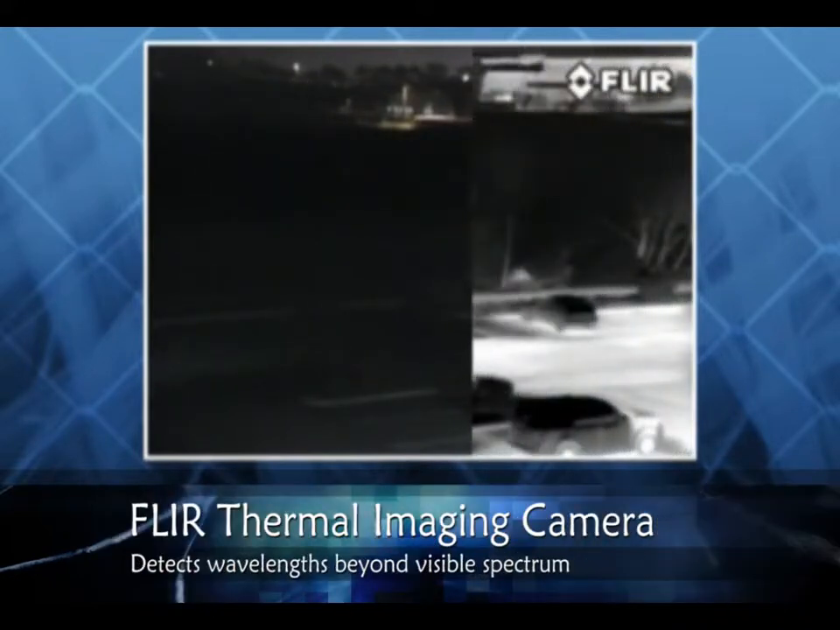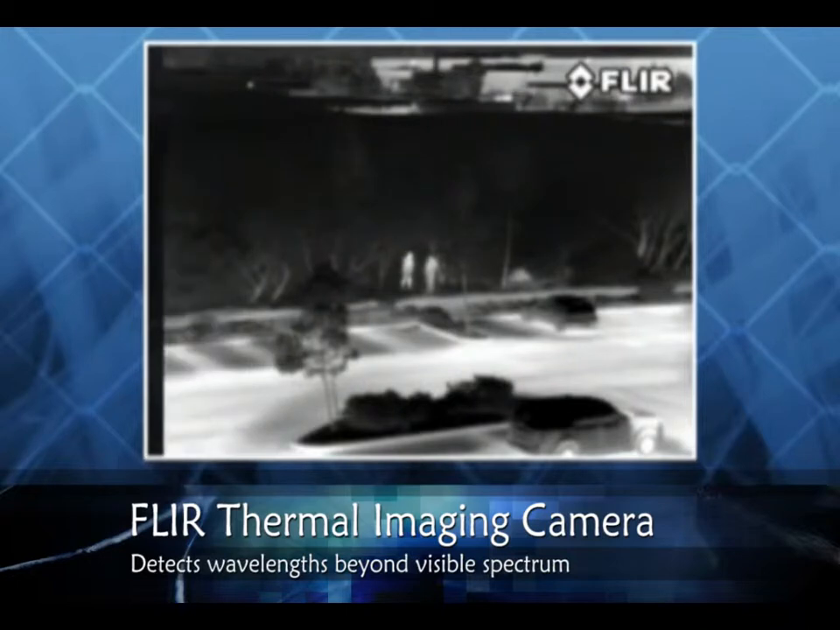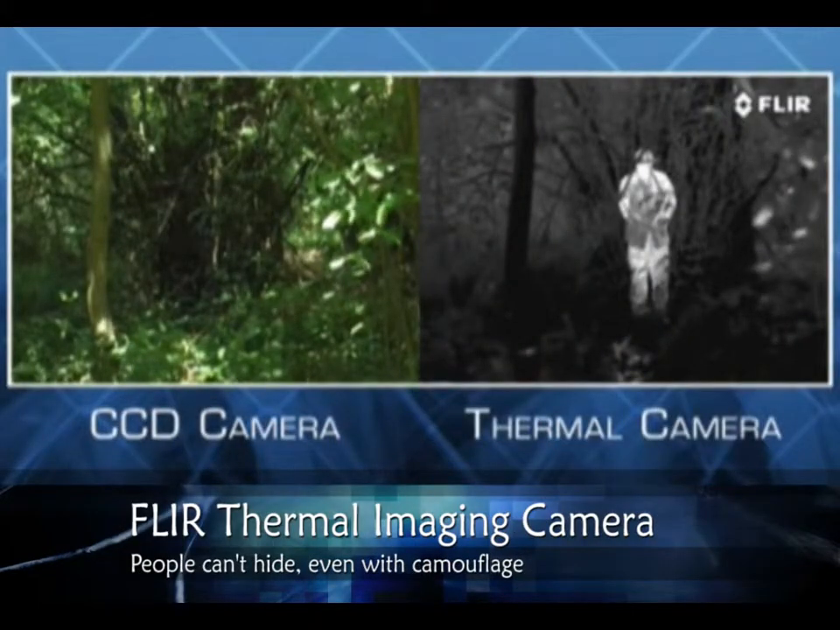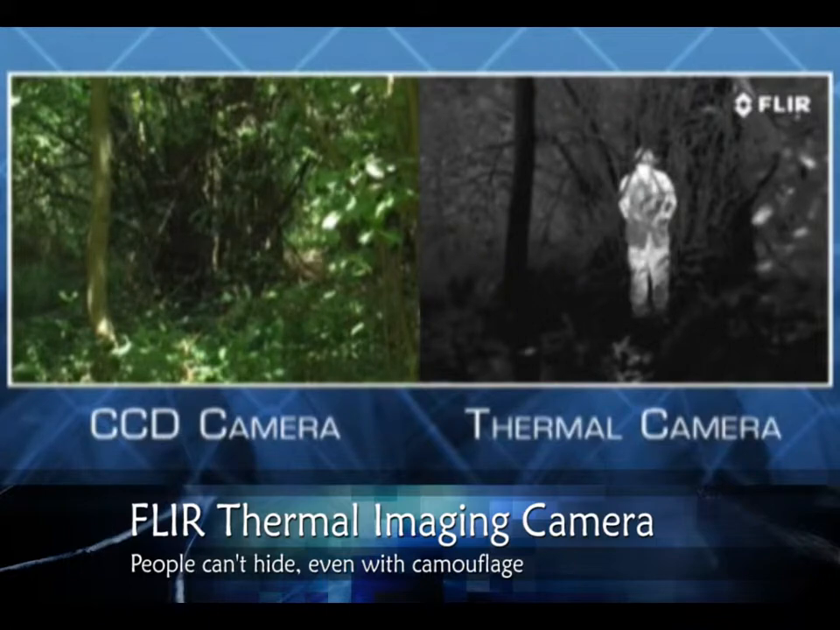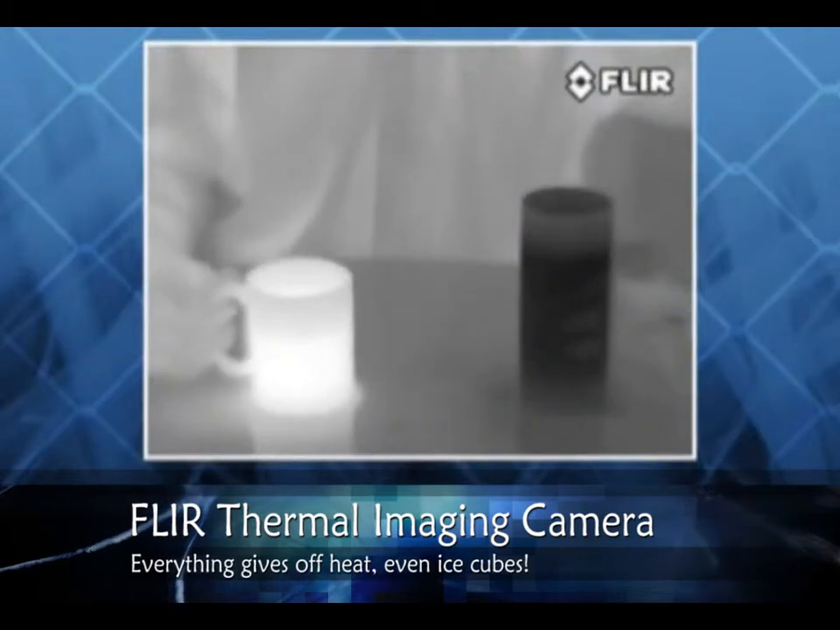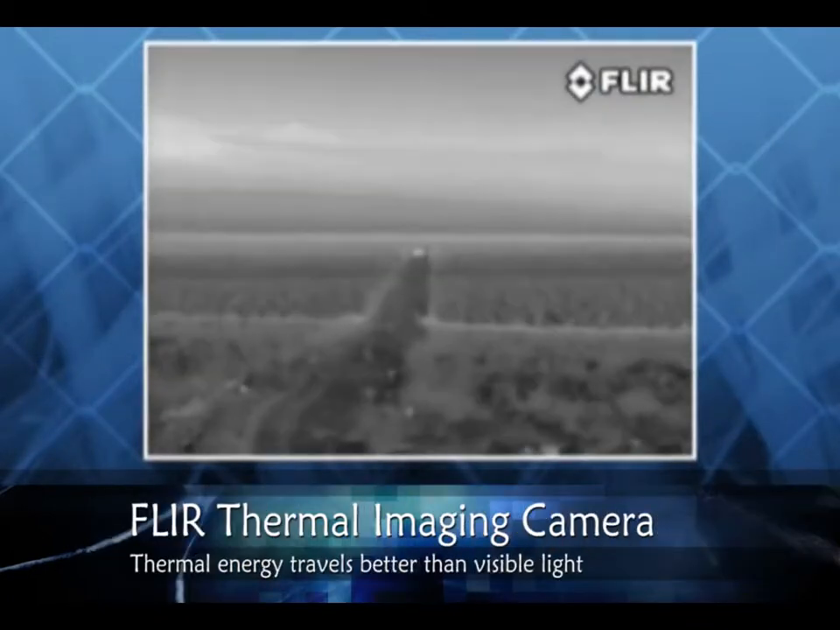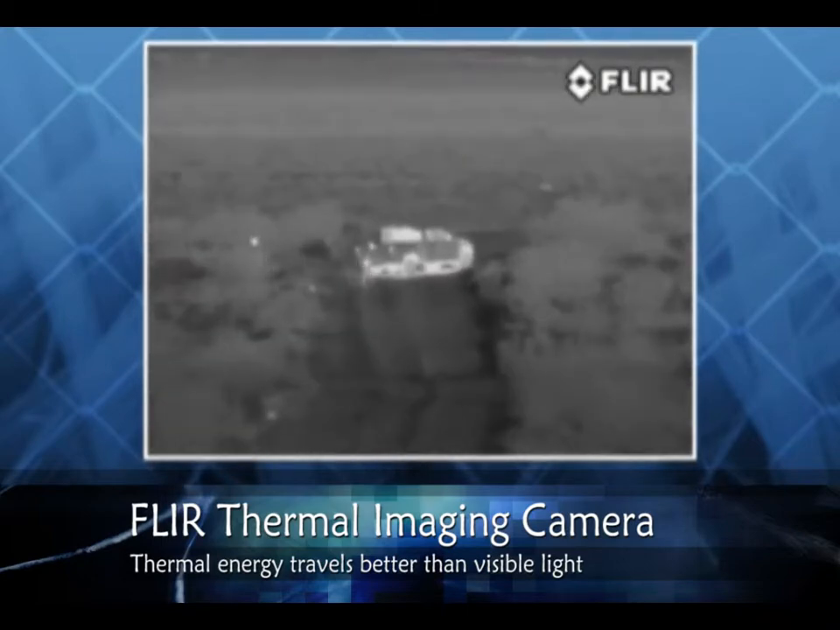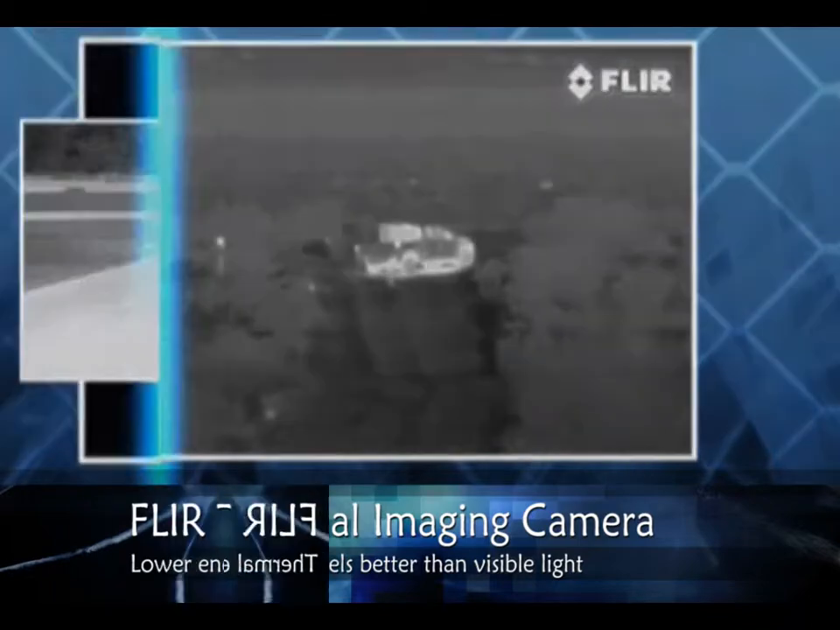But thermal cameras sense wavelengths beyond that of visible light and display subtle temperature differences as high-contrast black and white video. Even intruders wearing camouflage clothing in total darkness show up clearly in FLIR thermal cameras because people can't hide their heat. Everything in our world gives off heat, even ice cubes. Thermal energy travels through the atmosphere much better than light, so FLIR cameras can detect intruders from miles away.